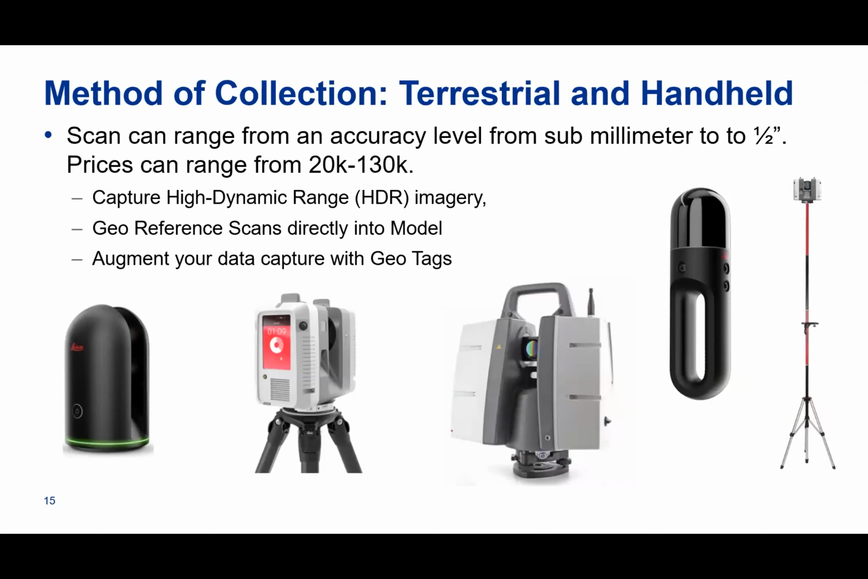Here are some of the methods for terrestrial, the handheld. So terrestrial just meaning that it's going to be mounted on a tripod. So all these 3 here are mounted on a tripod. This is all handheld. These are all Leica products. Of course, there are other products out in the industry. But as you'll see, and as Ted will talk about, the RTC 360 is one of the best scanners that you can get right now for the price and just for the quality of work that it does.